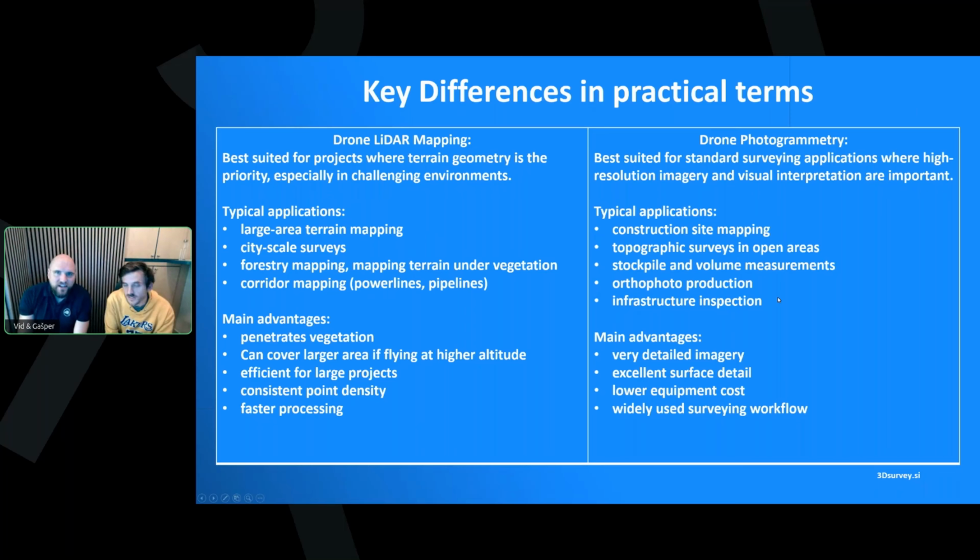And on the other hand, drone photogrammetry is best suited for standard surveying applications where higher resolution images and visual interpretation can also add value, like when doing survey maps, it helps you have a clear photo, you see what you are drawing. Yeah. So typical applications here, we selected construction site mapping, topographic surveys, and any kind of open areas, stockpiles and open volume measurements. Then for inspection of infrastructure when the image is already enough.